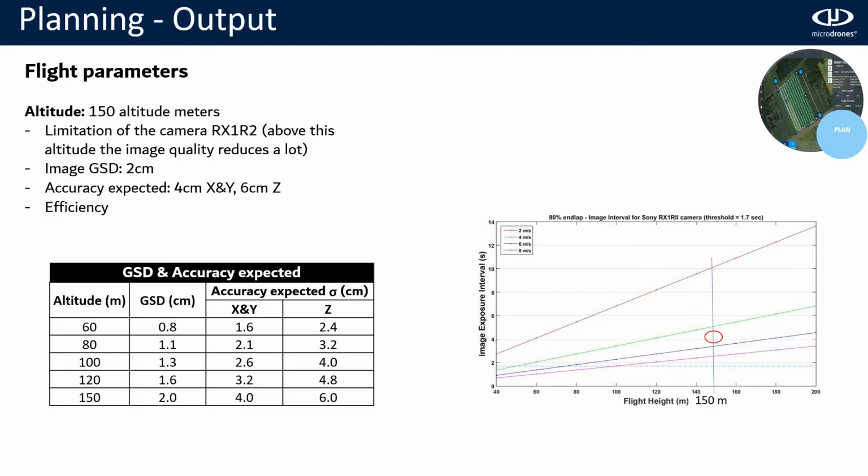The next thing we will check is the altitude for our flight. In this case, we chose 150 meters altitude. Here is why we chose this. The first thing is the image GSD. Since we want to create a GSD of 3 centimeters in the orthomosaic, we need to get an image GSD smaller. In this case, we aim for 2 centimeters.